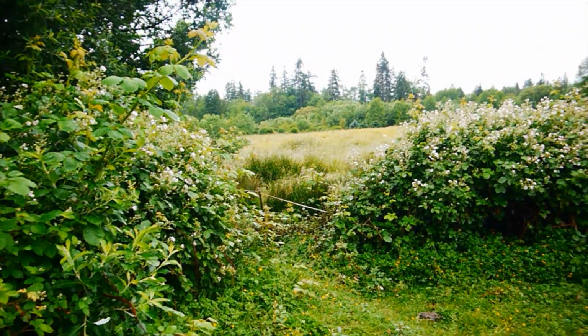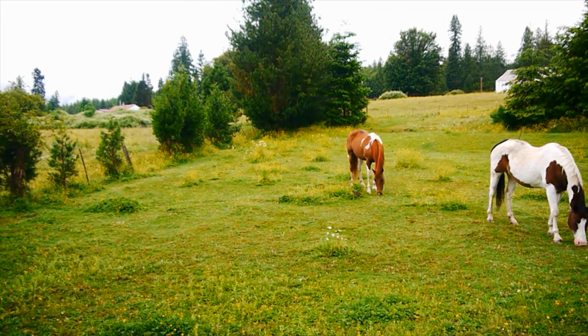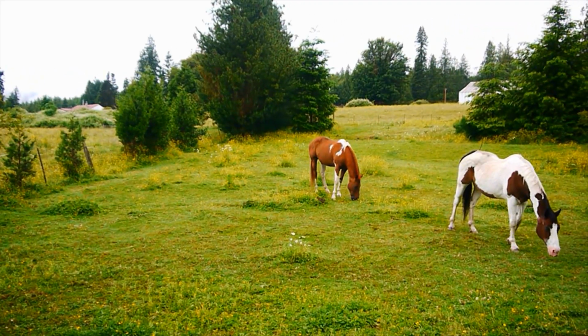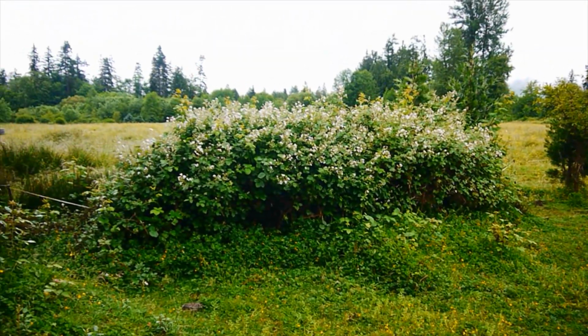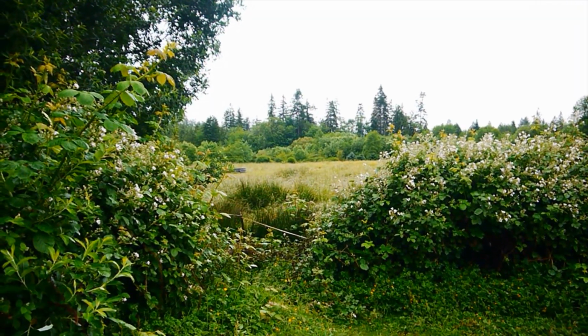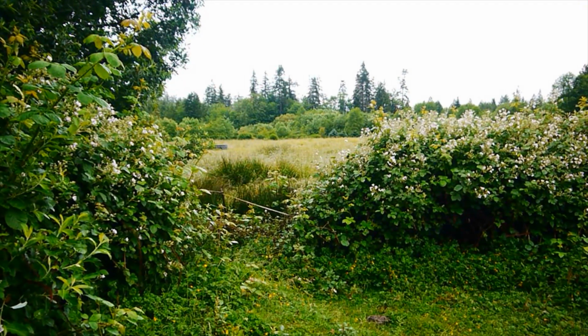And the one horse, Dolly there, she got injured, her shoulder or something. The vet came out to check her out and said that she'd be fine, and she seemed to recover. But I don't know what came through there. Could have been a bear, could have been an elk.